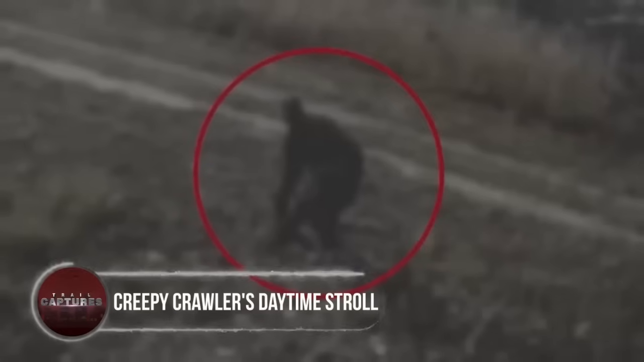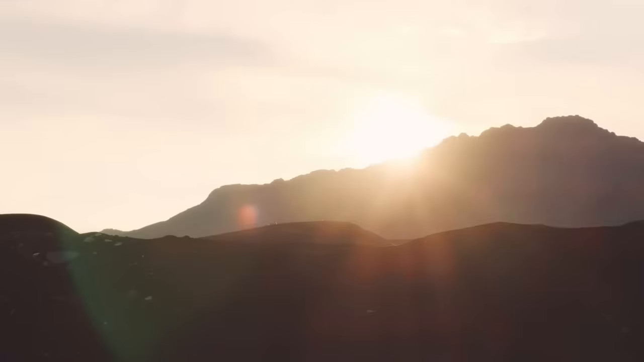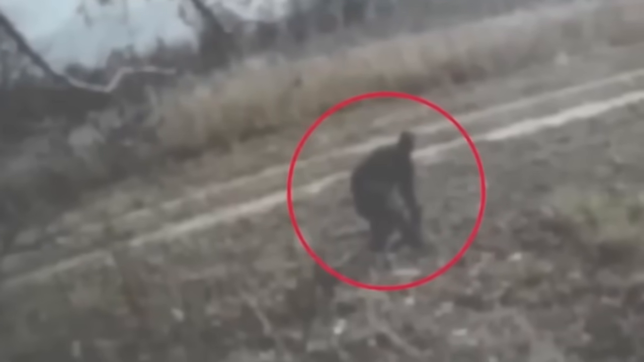Creepy crawler's daytime stroll. In broad daylight, a strange and creepy figure was spotted strolling in the field. The bizarre dark entity, however, remained vague, keeping its face hidden from the watchful lens. As days passed, more footage emerged, this time capturing the shadowy creature invading a backyard. The chilling features of the crawler were now revealed, sending shivers down the spines of those who witnessed the videos.